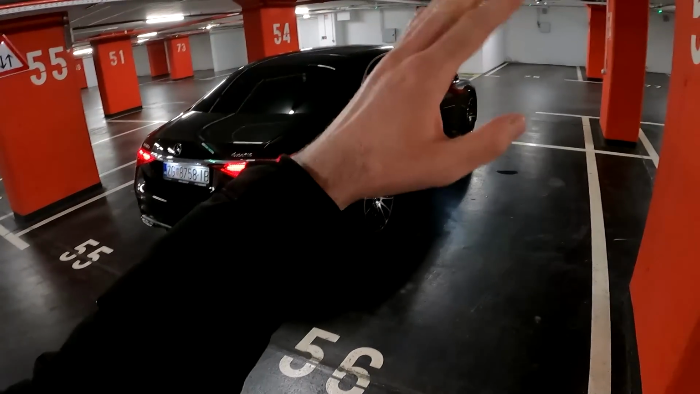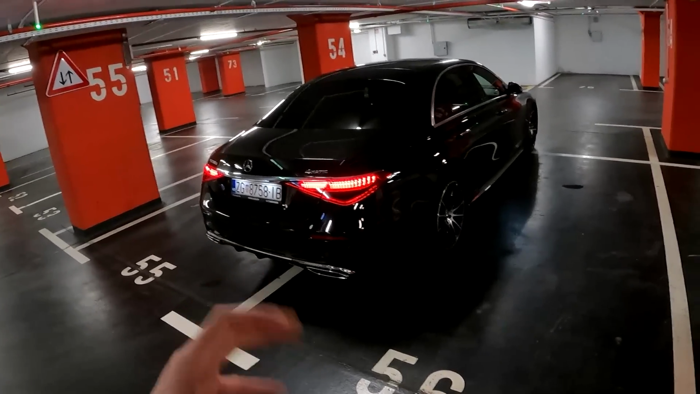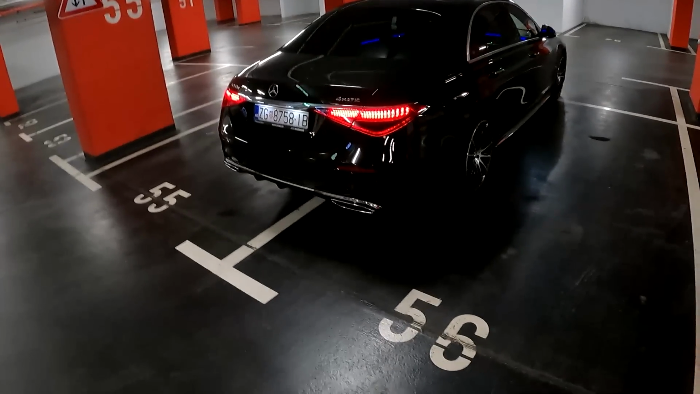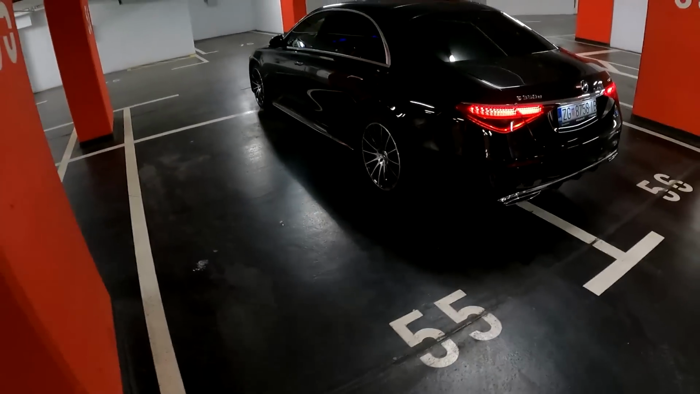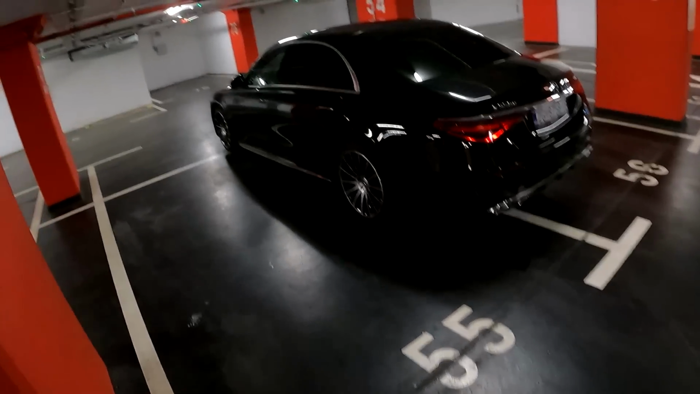On the front, I am completely convinced that this is among the best looking cars out there. The side view as well, but at the rear I'm still not convinced, though it does look better than the first photos, but I think I will need some more time to get used to it. This spec is very elegant. It's probably the spec that I would choose if I was to buy a car like this.